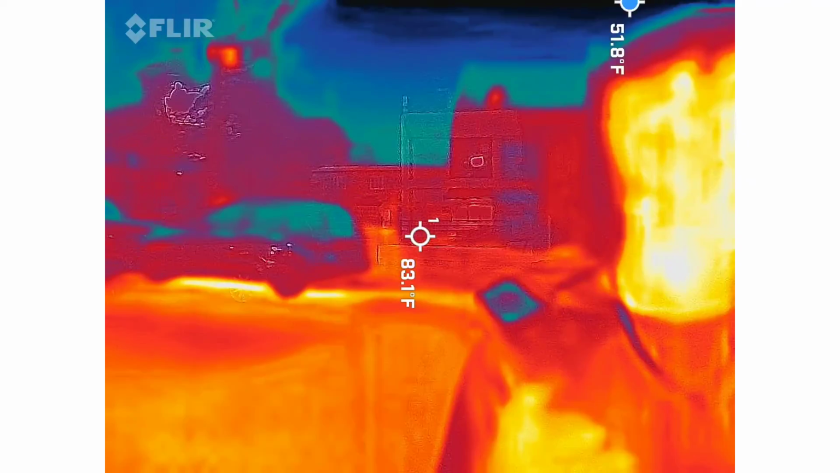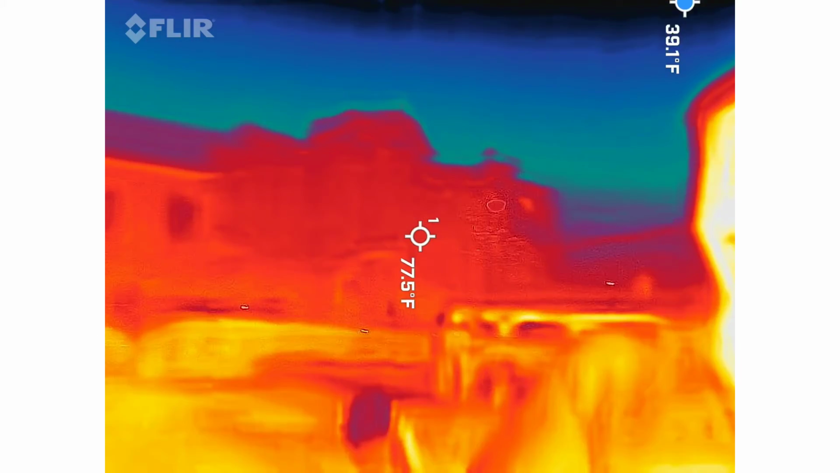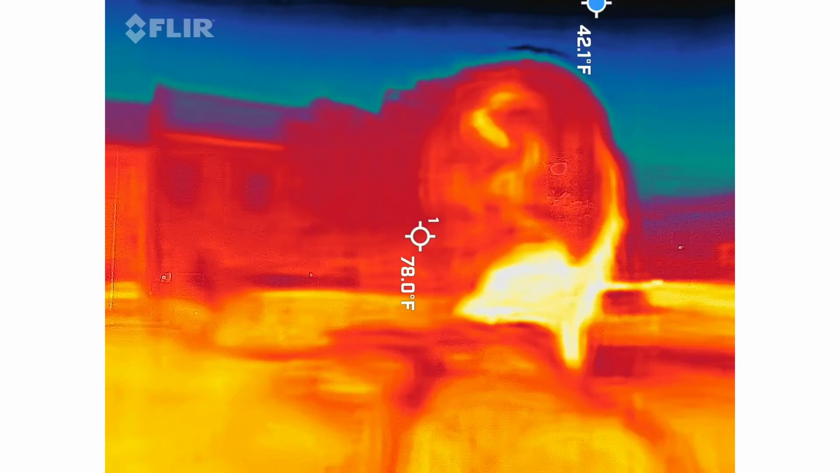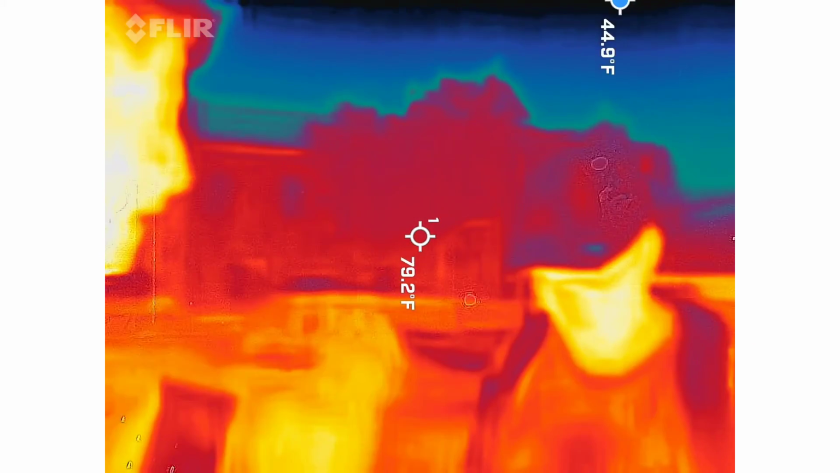4 kids. 4 kids. Dude. No. Stop. Yo. Did you hear that? Stop. Dude. I got the chills. We got to clear 4 kids. 4 kids. And then we kept hearing the number 3.